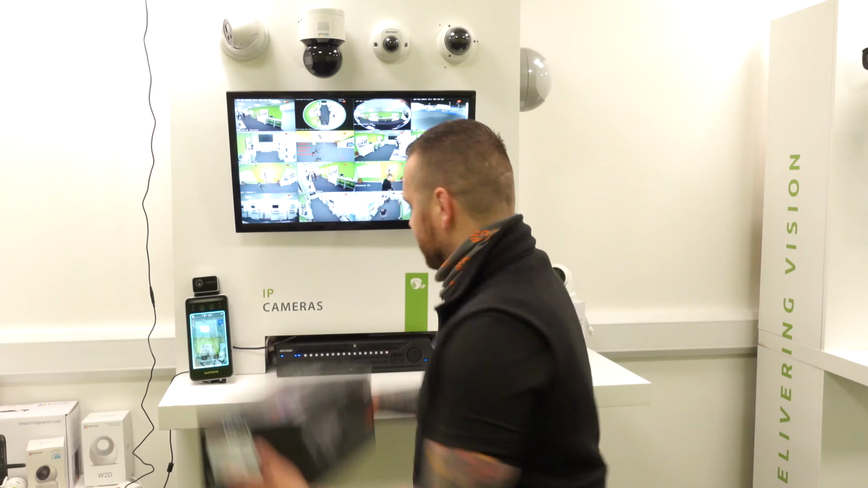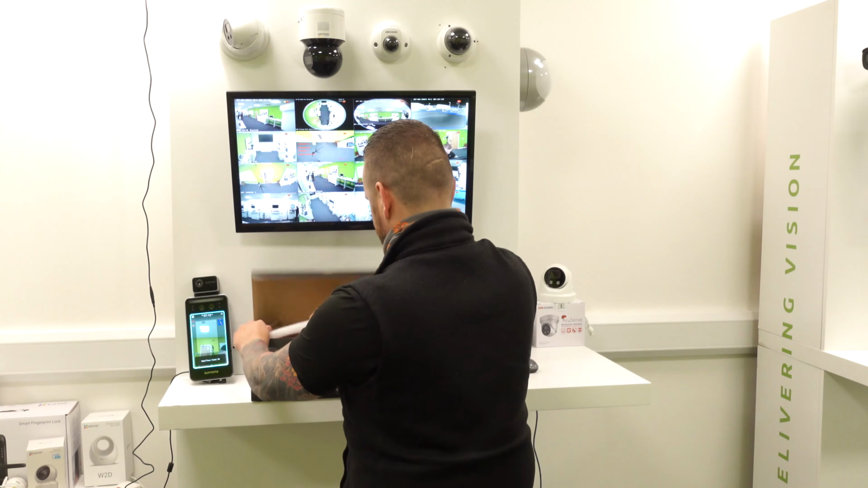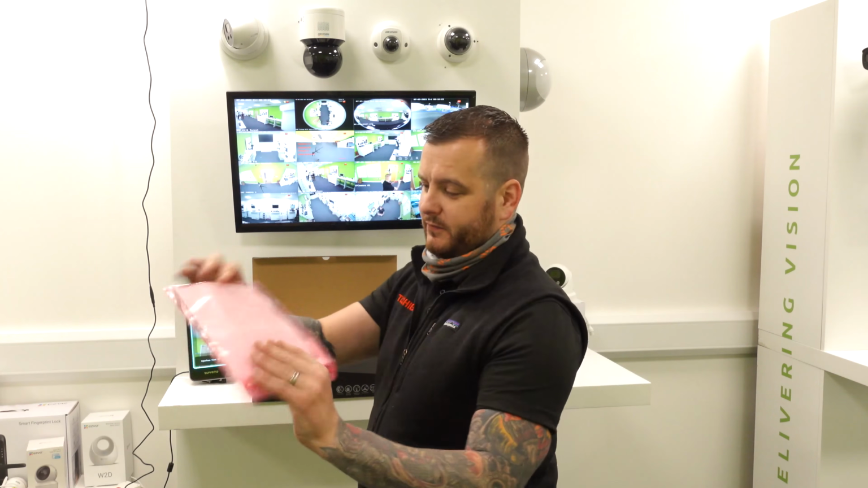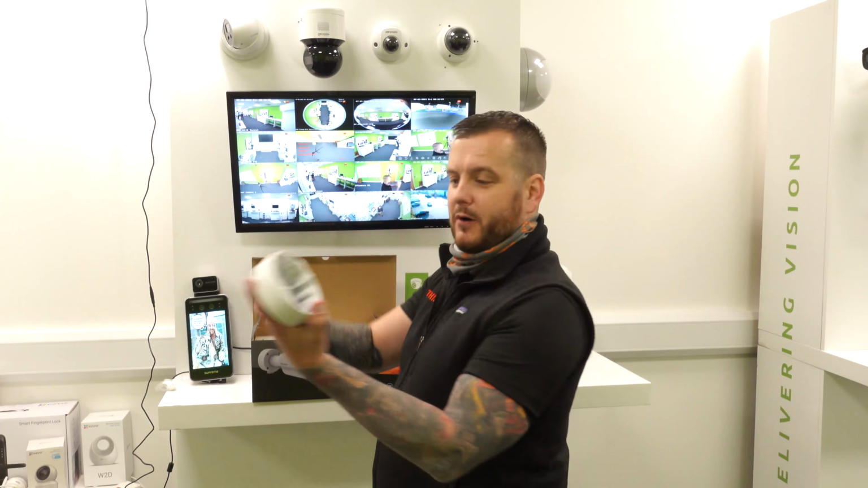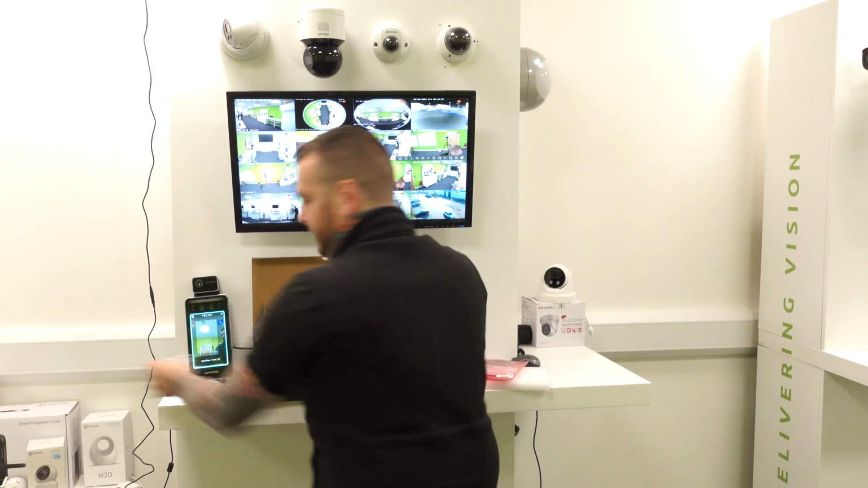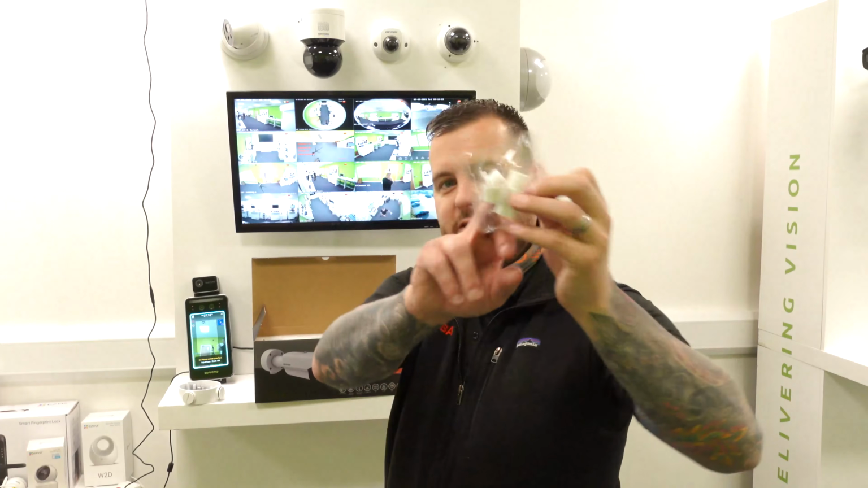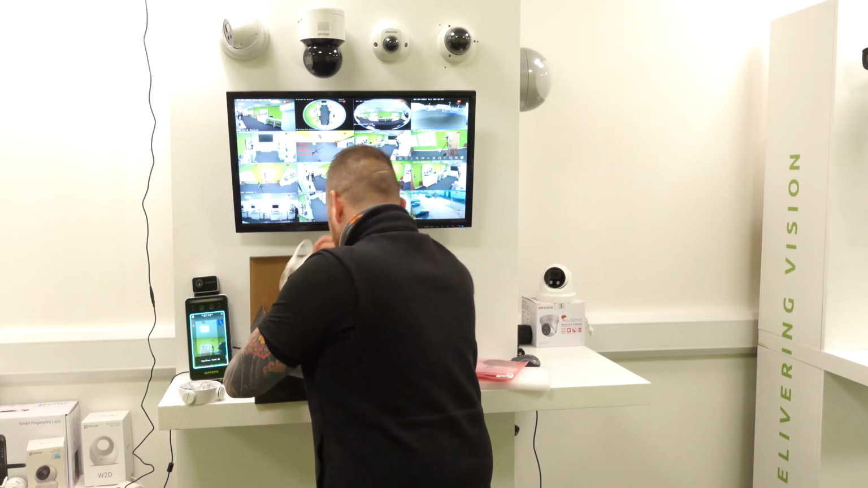So we're going to take it out of the box. Nice new design box. You get your usual manual, fitting templates, foam pads, and your back box. Important, you get your RJ45 waterproof jacket. Please do use those. It saves a lot of issues.